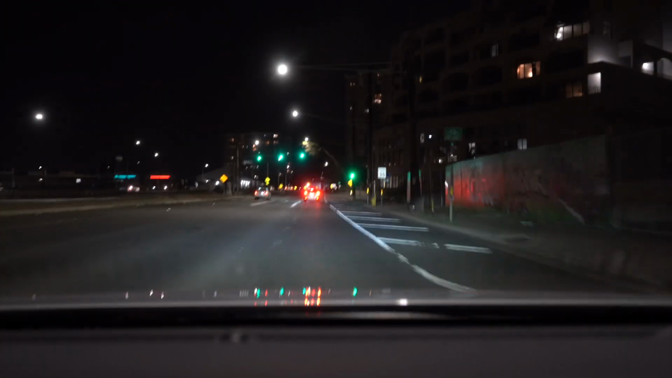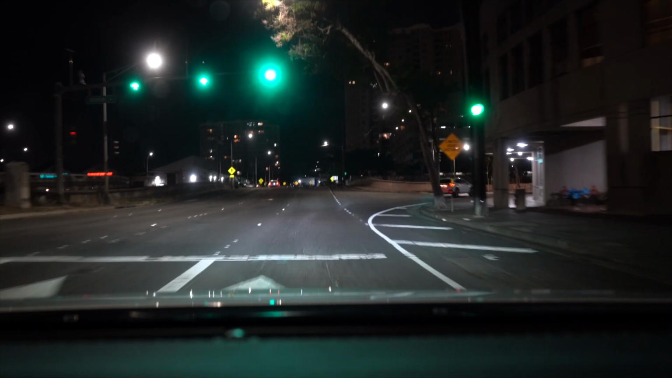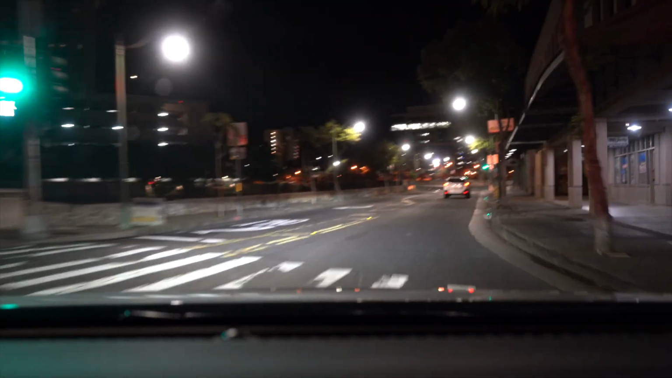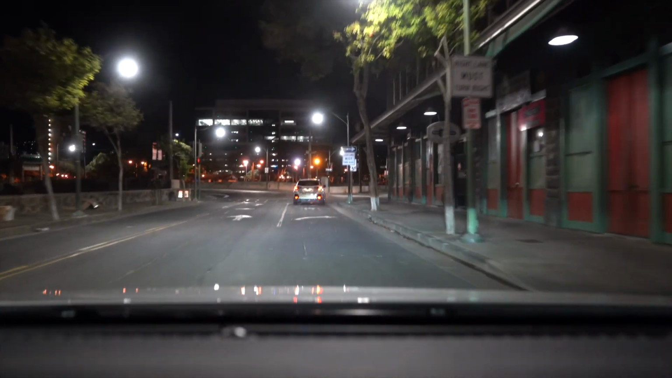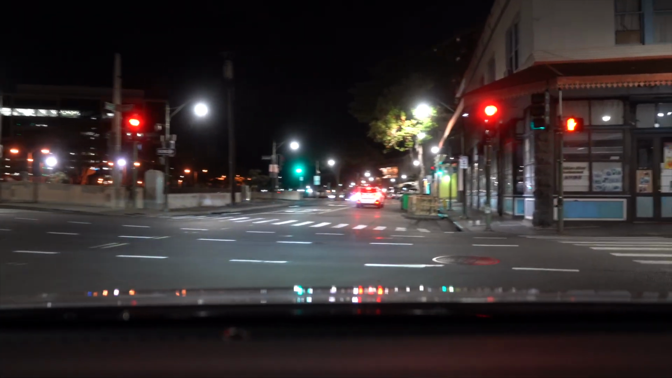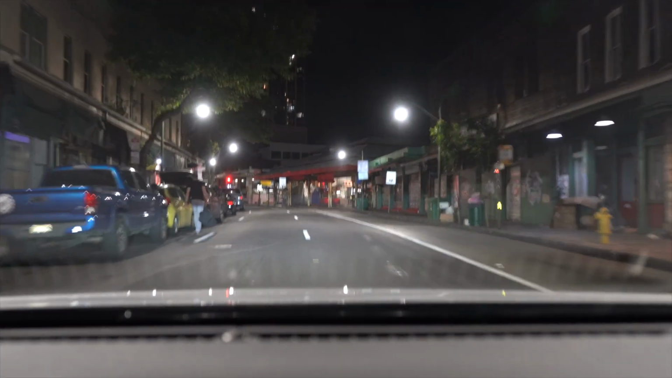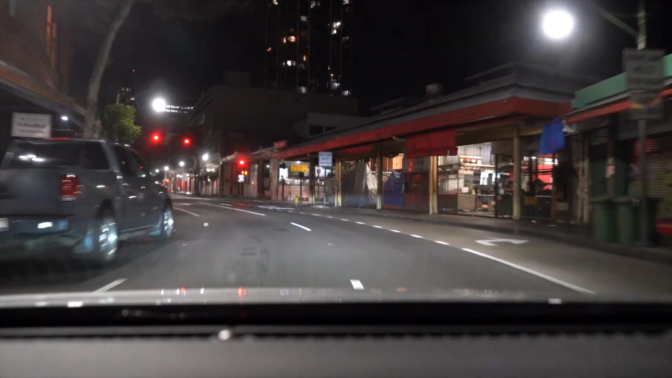Alright, so I'm coming up on here, and I'm just going to venture into downtown right here. And right here seems to be, what street is this? This is King Street that I'm turning on right here. And at nighttime, not a lot going on, but during the daytime at this particular area right here, there are a lot of